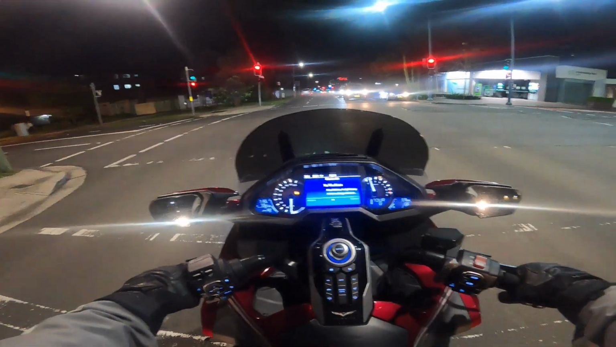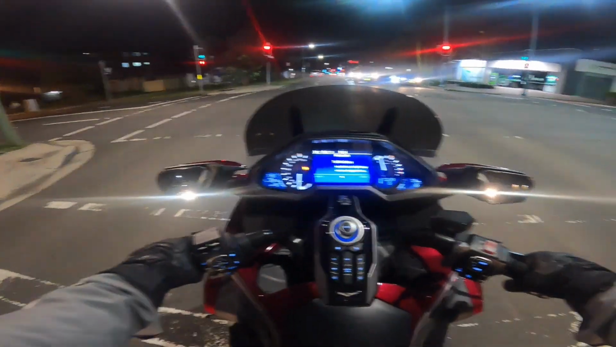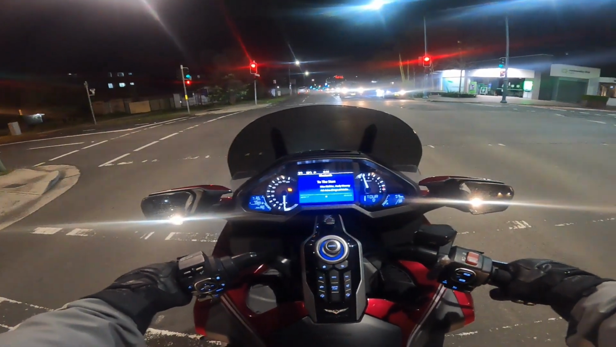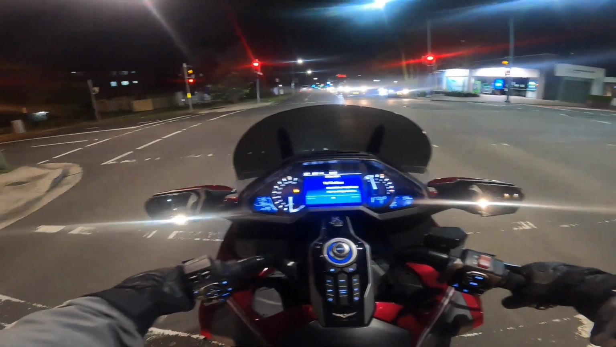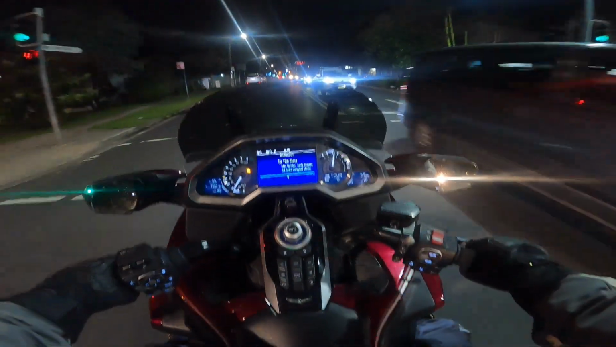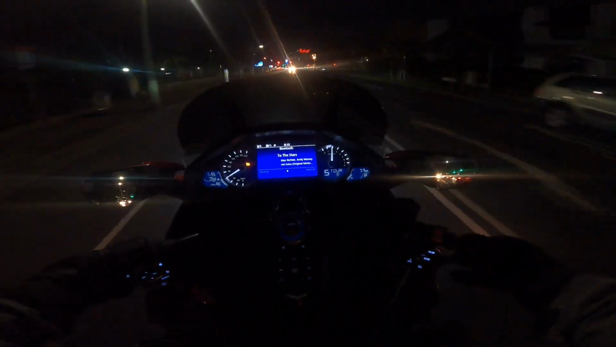Anyway, this is the old Goldwing by night. She's a right royal little bloody spaceship, isn't she? Not even sure if you can hear the engine noise because I've got tunes going on in my helmet at the moment. I can't hear bugger all of the engine. Well, except under load, obviously.